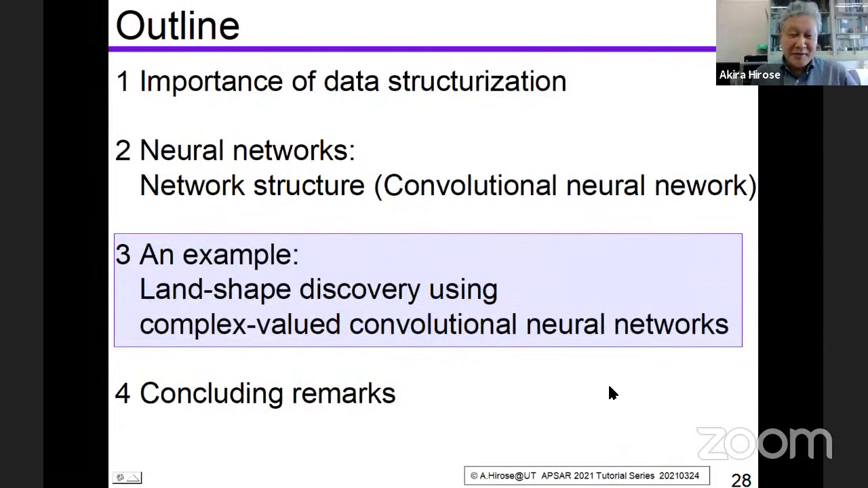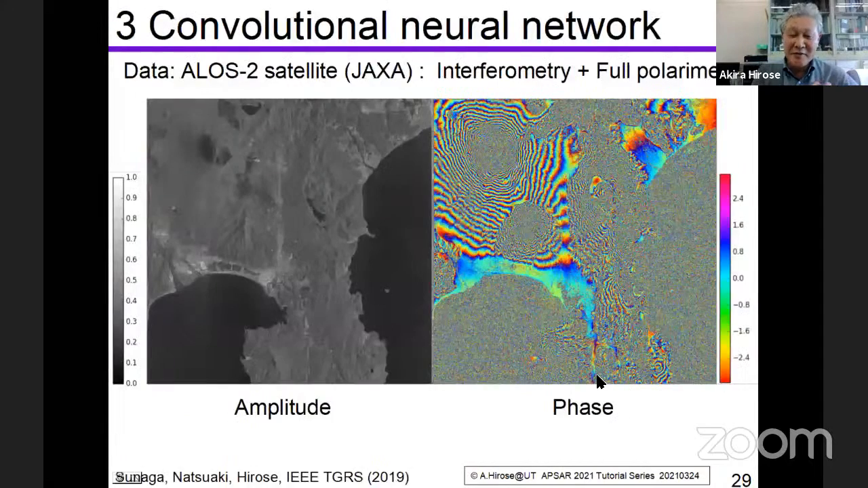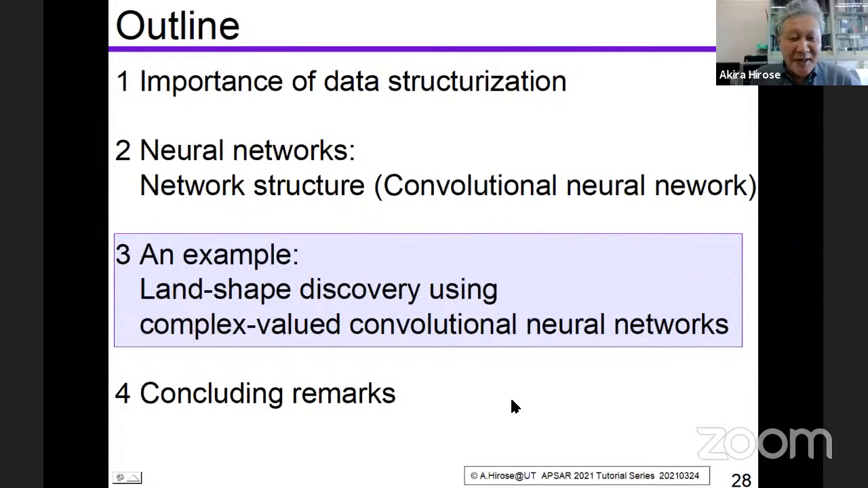And it works very, very well in the deep learning neural networks in these years. There are many variations, and they are modified for respective applications. Okay, then an example in the SAR or InSAR observation.